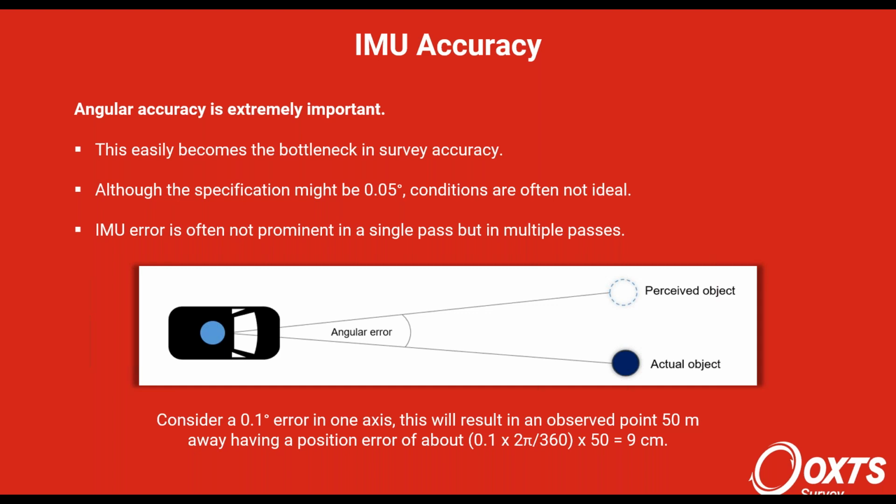So IMU error is often not so prominent in surveys when you're just, say, driving past. If you just drive down a street, you're going to notice it, but not as much as if, say, you drive around a building or an object of some kind. You're not going to see the full error of the IMU making the point cloud blur. And I'm going to show some pictures of this later.